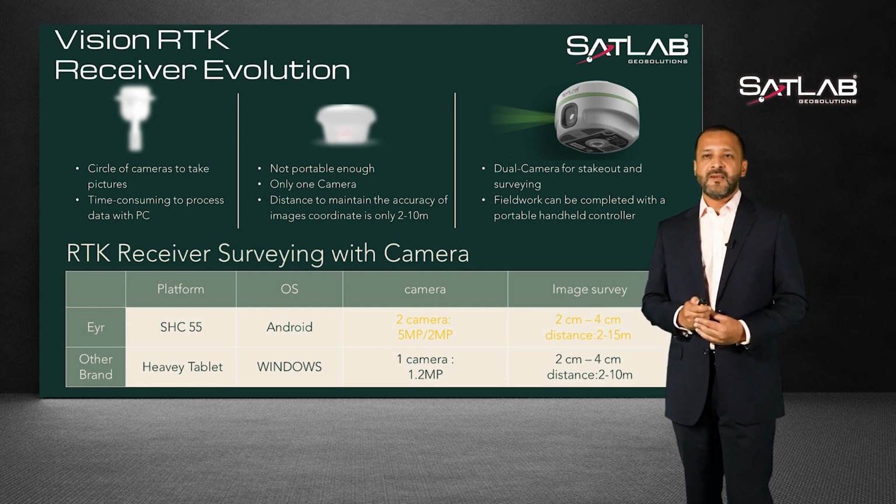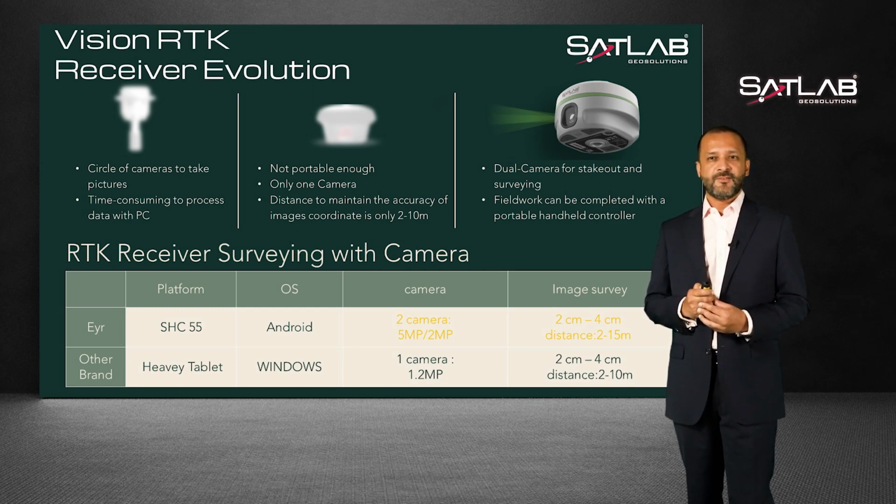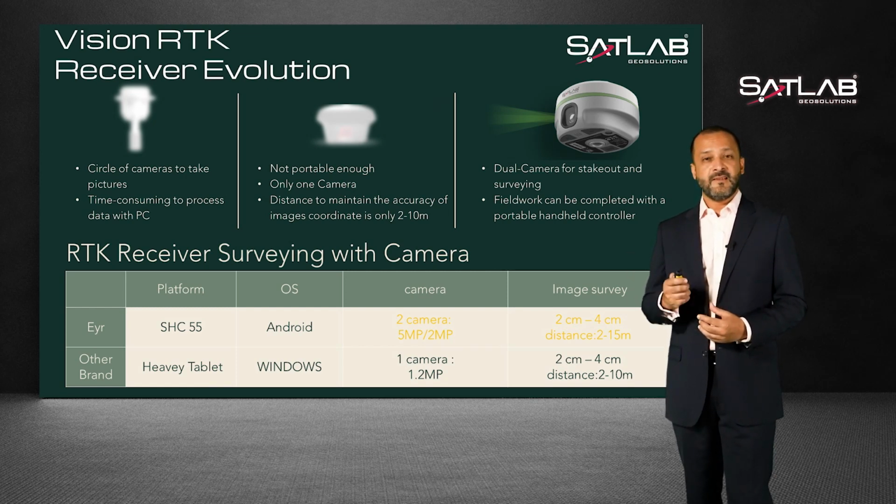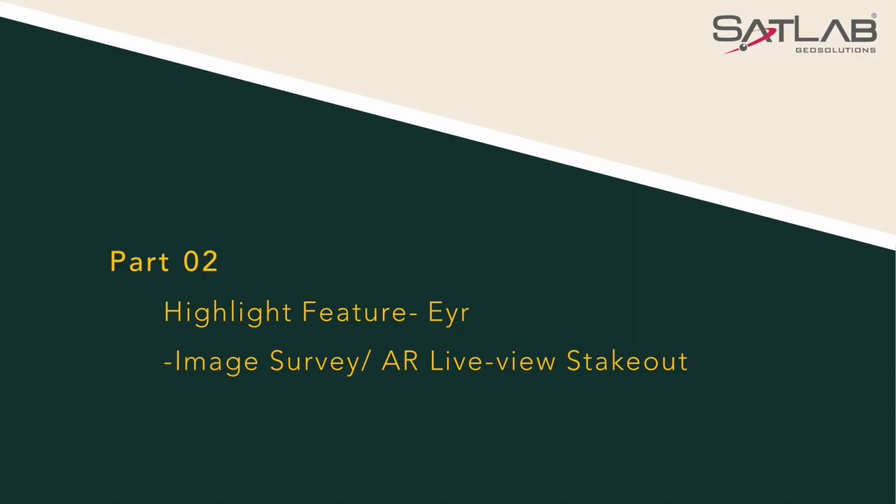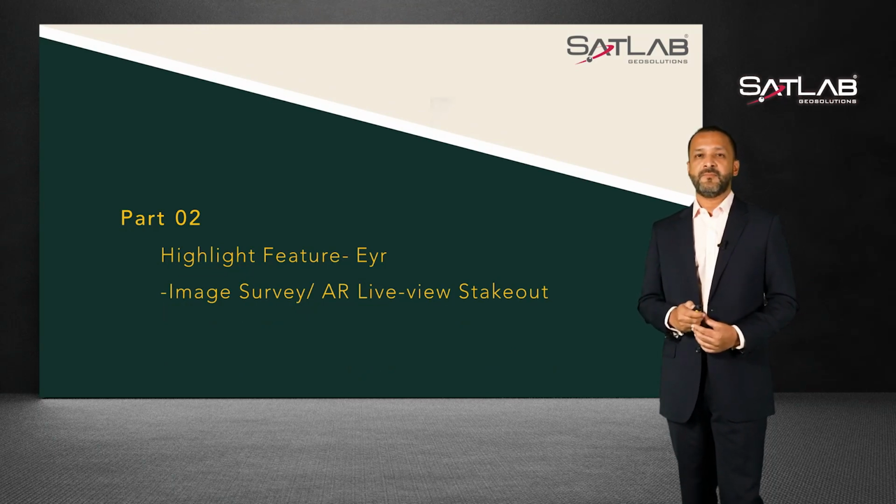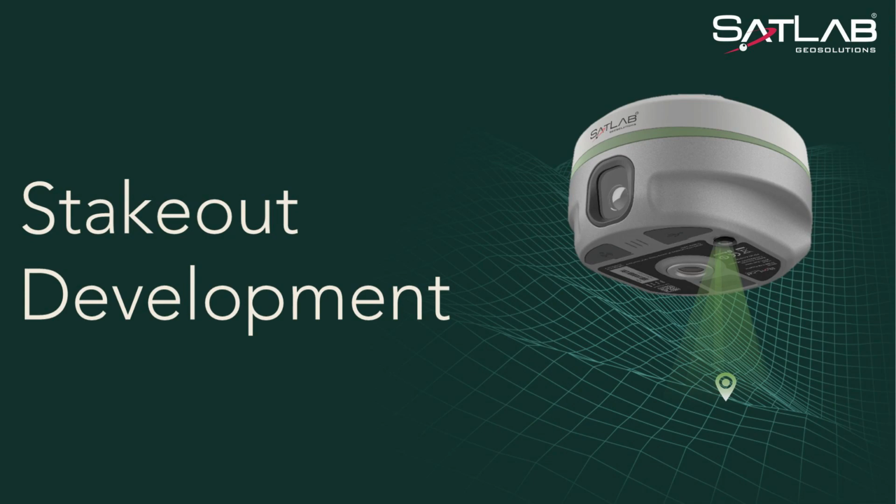There were some serious gaps that needed to be filled, so our R&D team got to work and conducted some intensive investigations and research. The result of such hard work is the Eyr, as you can see in the table, that shows a quick comparison between itself and its nearest friends, providing the capacity in the field. Of course, we would like to introduce 2 important functions of this new product, including the image surveying function and AR live view stakeout. Let's talk about image stakeout.